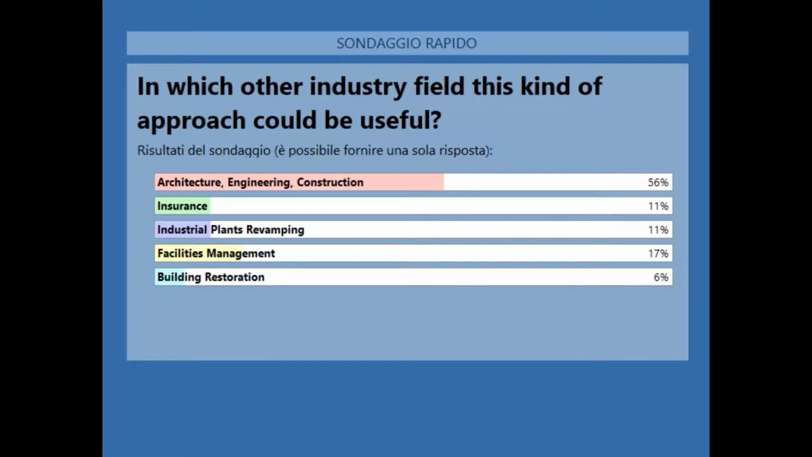But of course, I think that all the industry fields that we mentioned can have big advantages from this kind of approach, for different needs and different purposes.